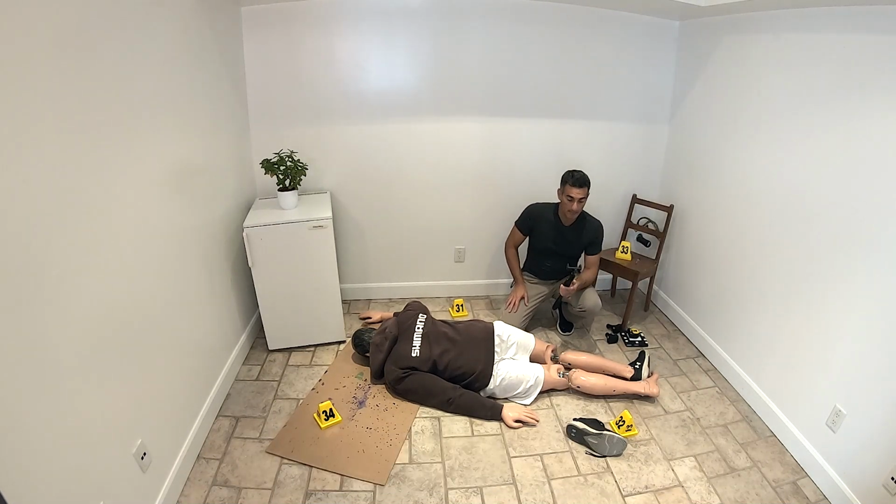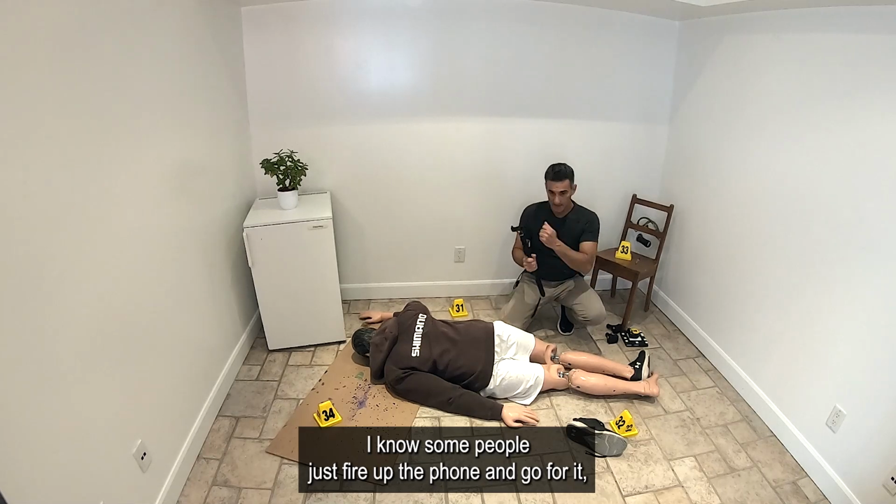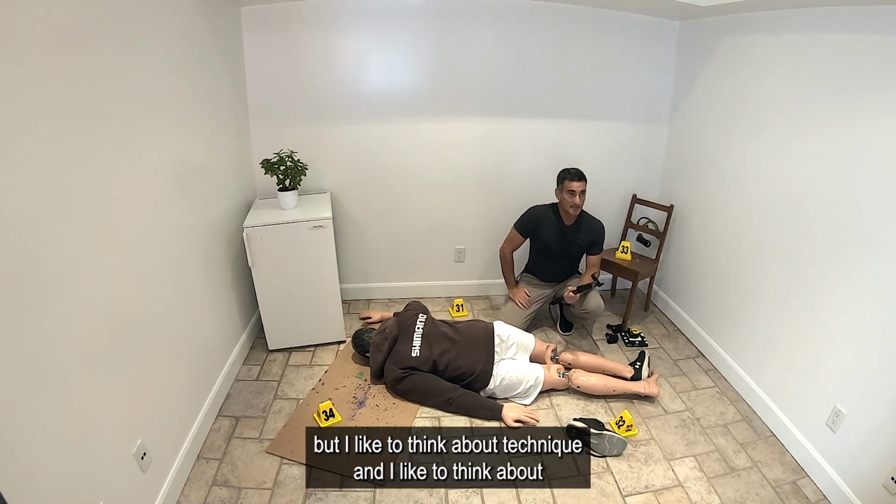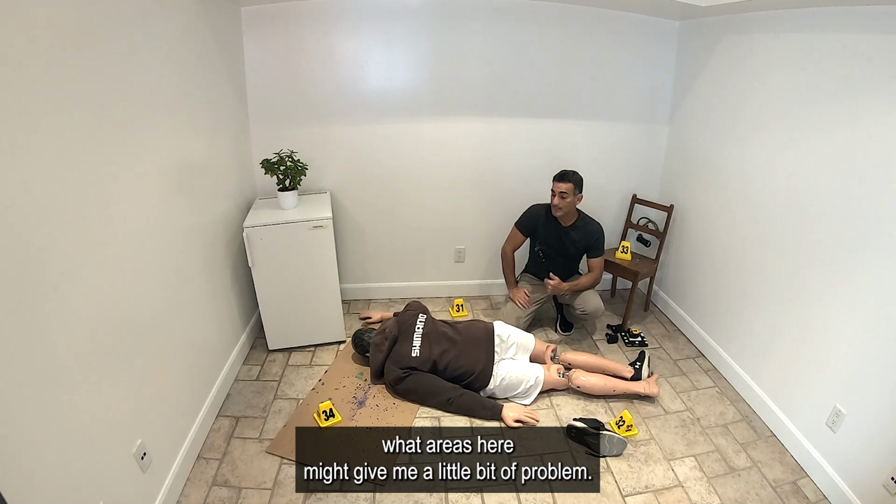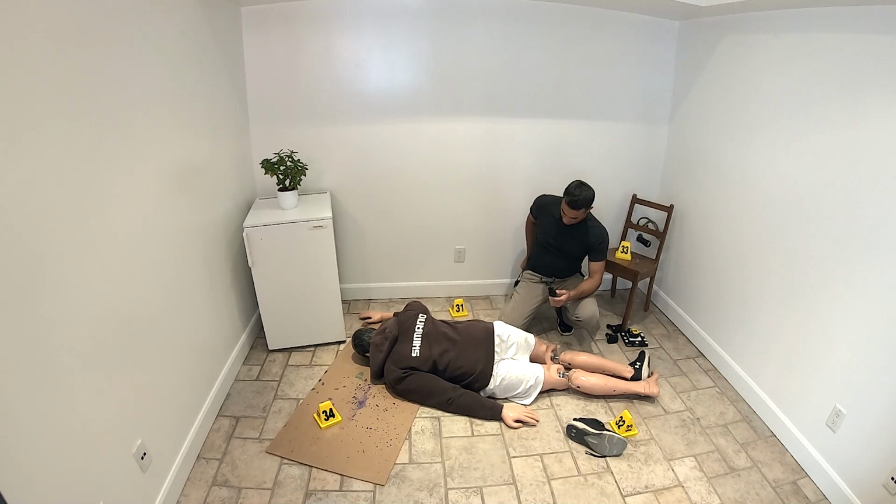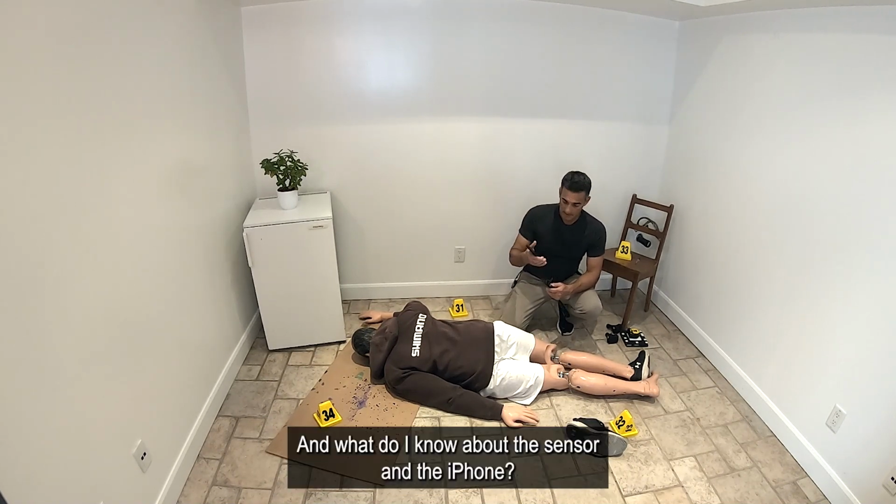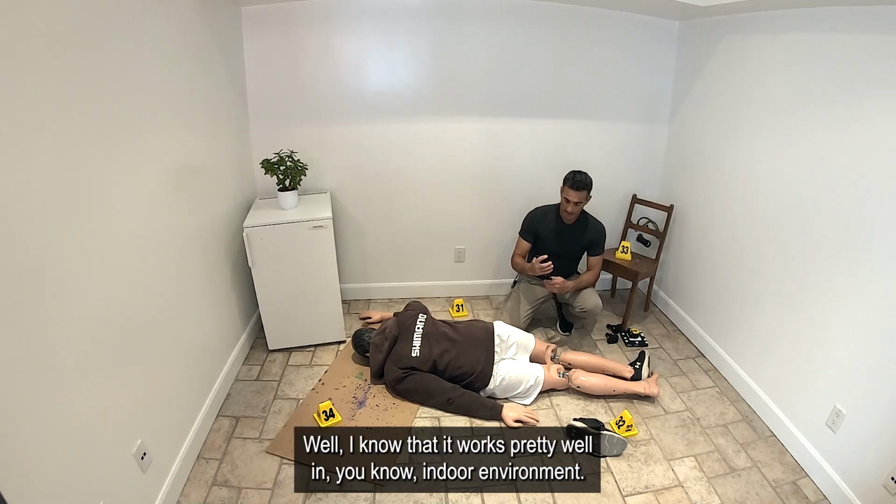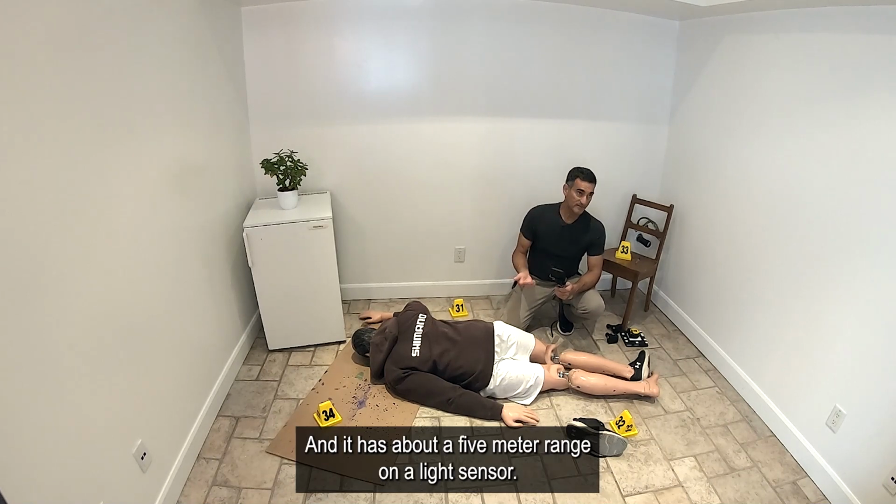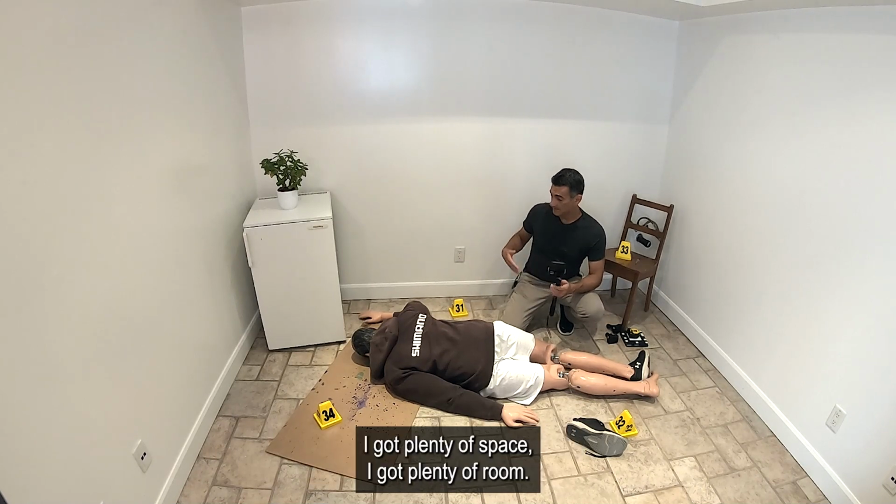So, before I begin though, and setting up the targets, I need to think about what I have here. The first thing is I know some people just fire up the phone and go for it, but I like to think about technique, and I like to think about what areas here might give me a little bit of problem. So first thing, the sensor, the phone. Let me pull that out of my back pocket. And what do I know about the sensor and the iPhone? Well, I know that it works pretty well in indoor environments, and it has about a 5-meter range on the LiDAR sensor. So that being the case, I don't have any problems here. I got plenty of space, I got plenty of room.